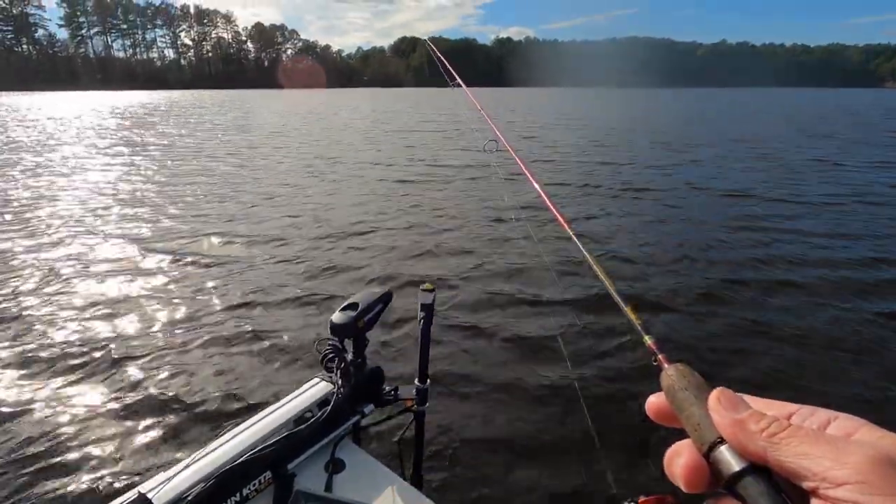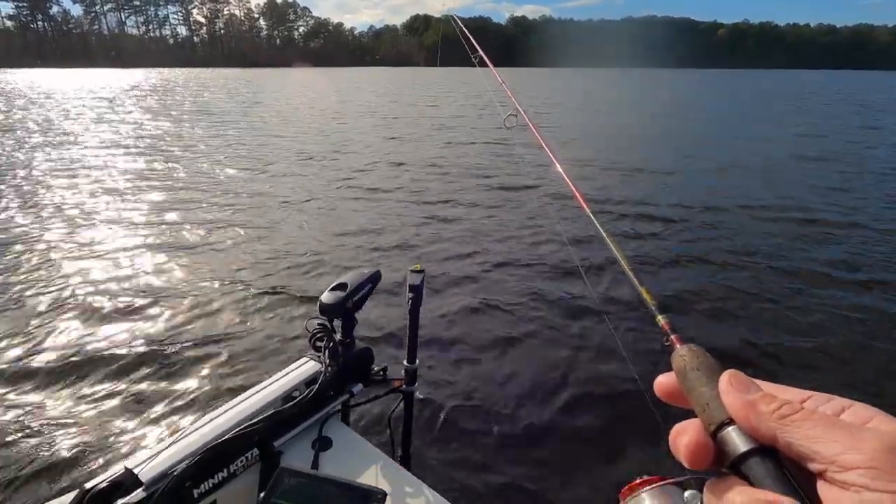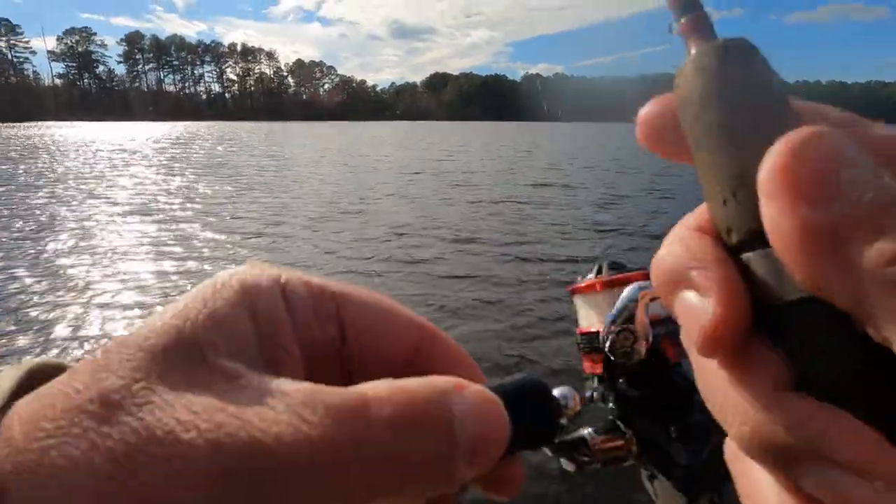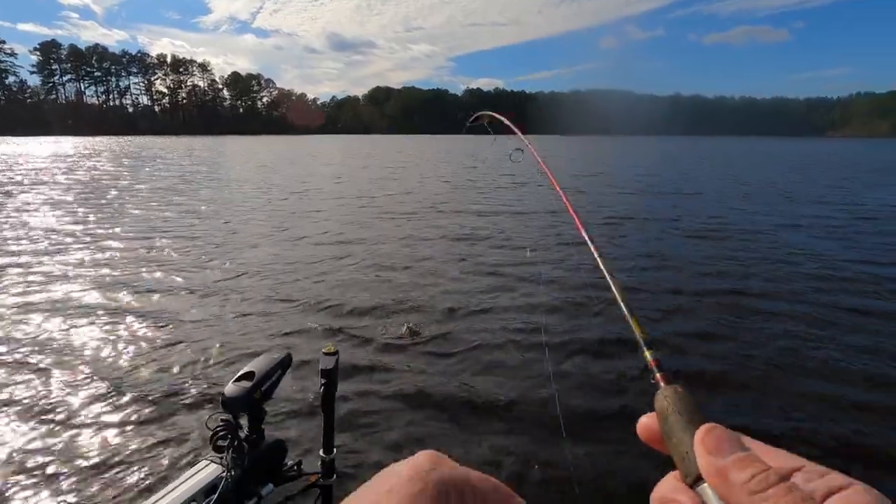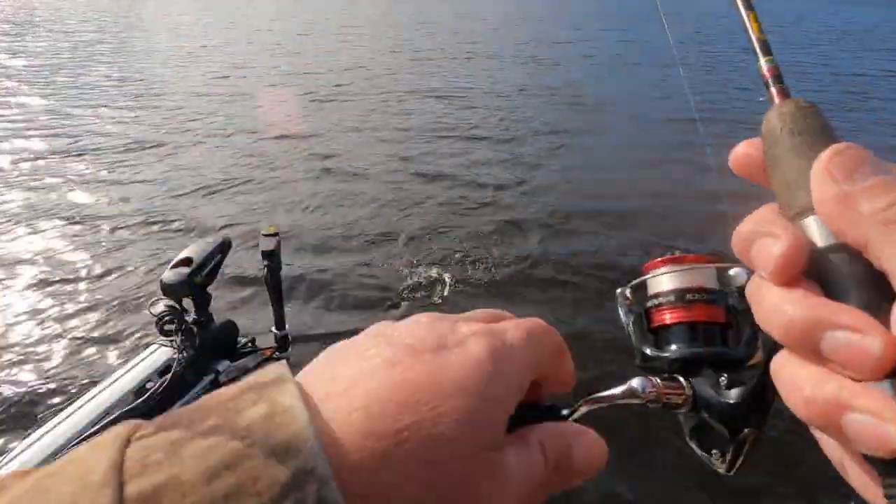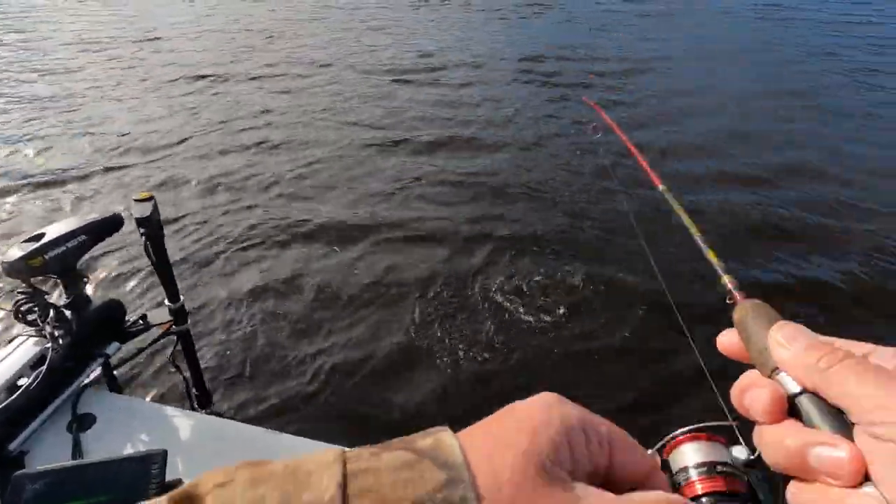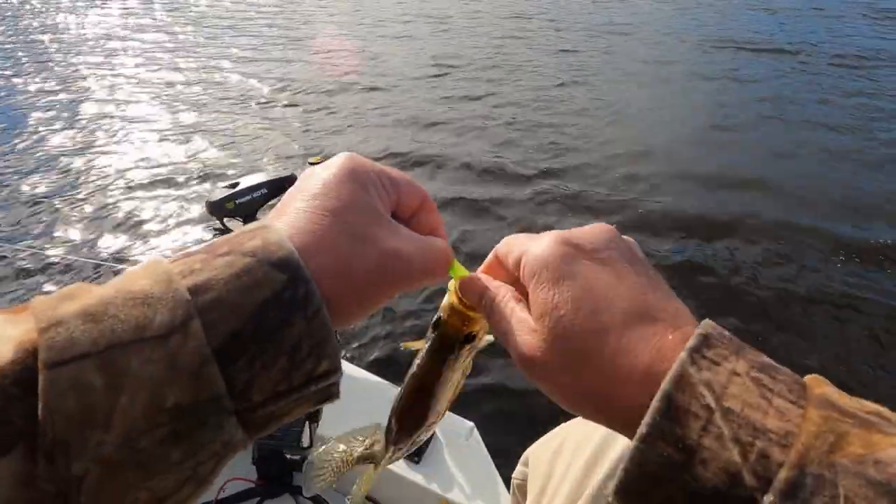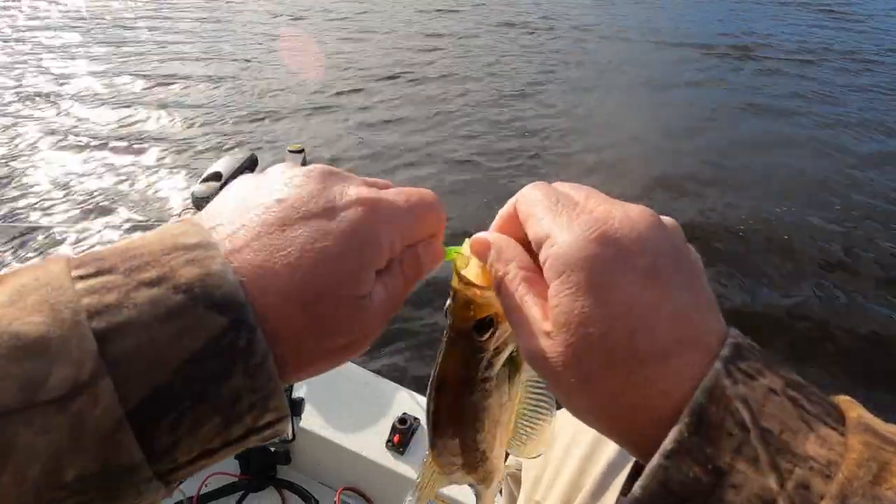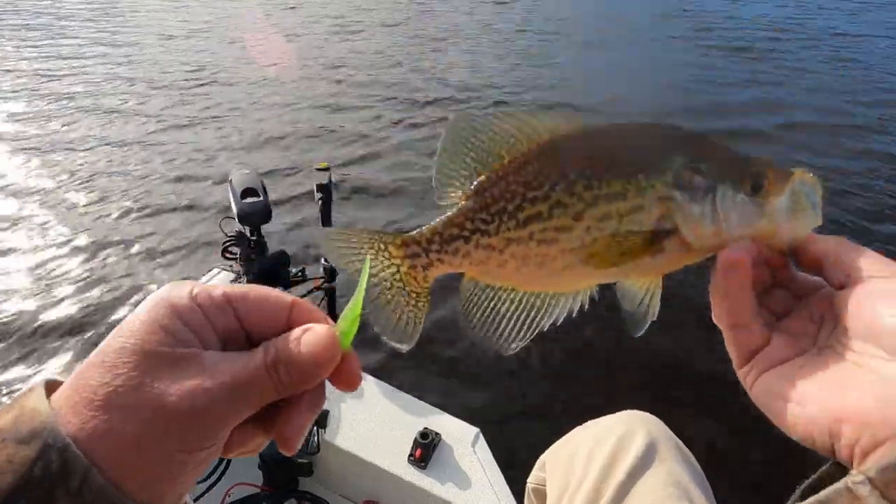Talking to myself. All right. Don't answer yourself. All right, we'll see if we can get bit here. Boom. There, oh, there he is right there. Oh, yeah. Pretty crappie. Another nice crappie right there. Hit that Limeade LC Shad. LC Shad in a Limeade color. Been a very good color in this water right here. Boom.